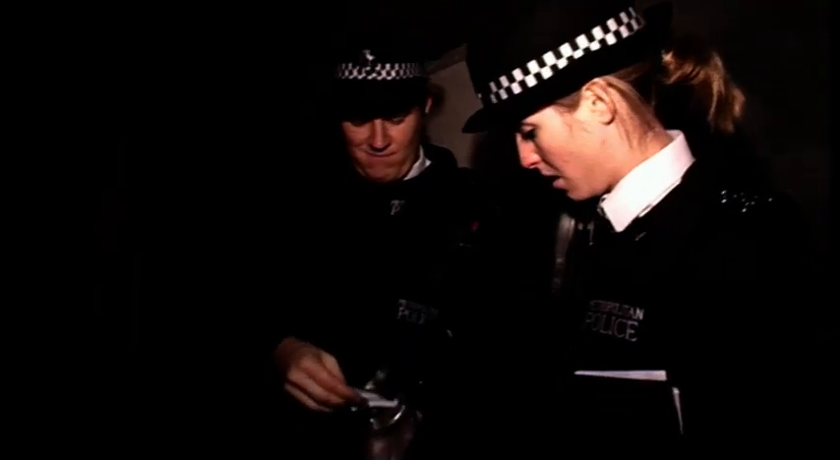Oh, it's a clever boy! Yay! In a big bag. When I first started working him, I'd have a look first and then reward him. But I took the chance, and luckily they found a big bag of cannabis. So he's come up trumps again, haven't you?